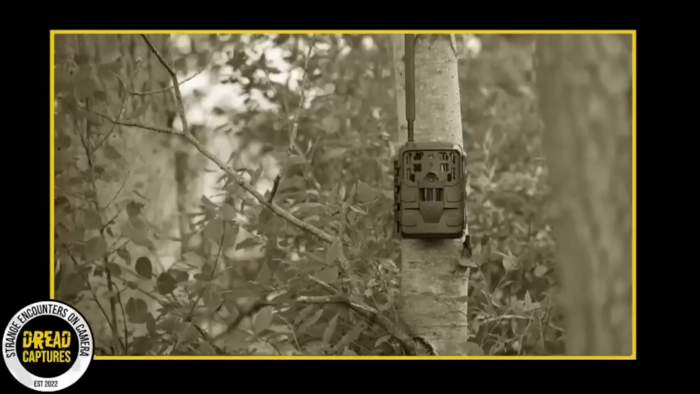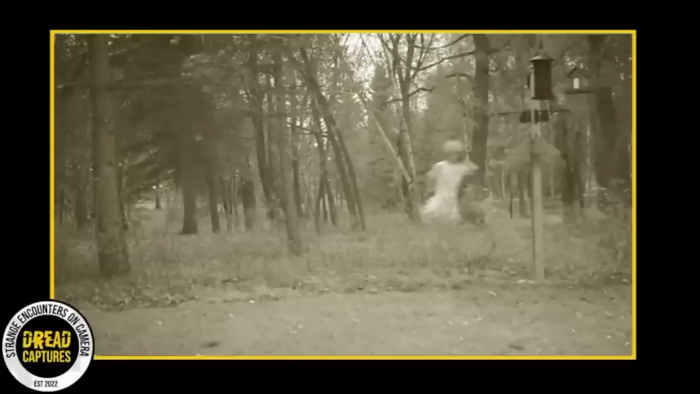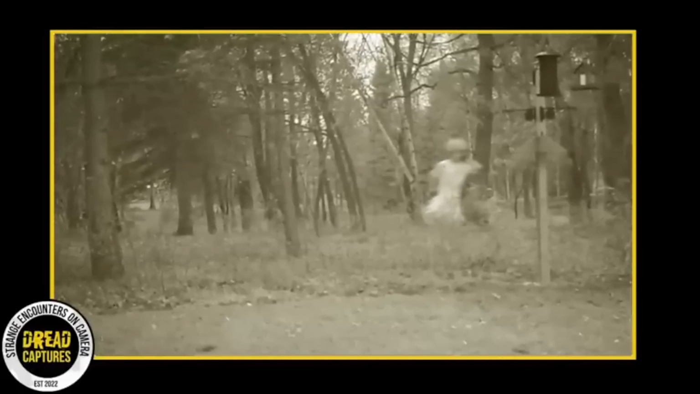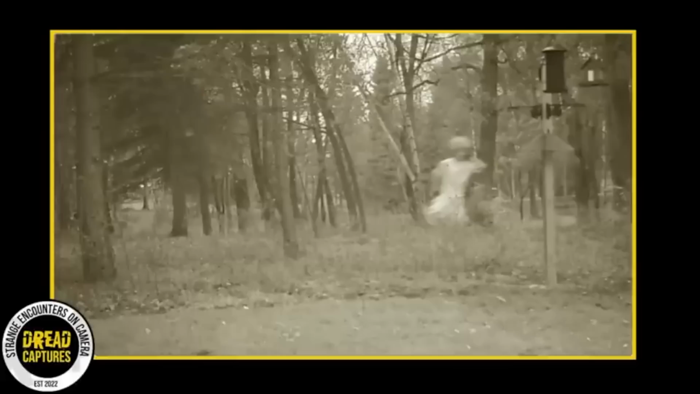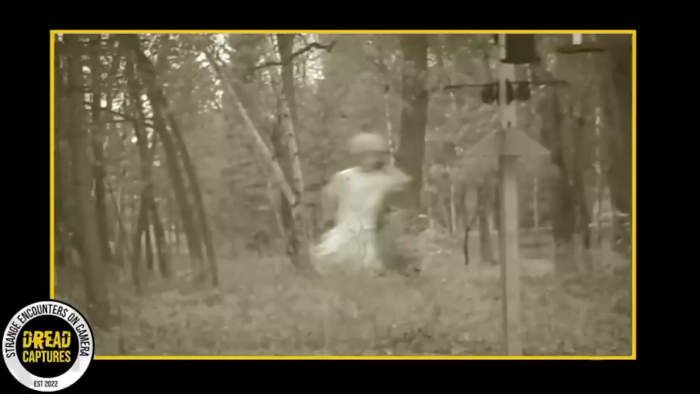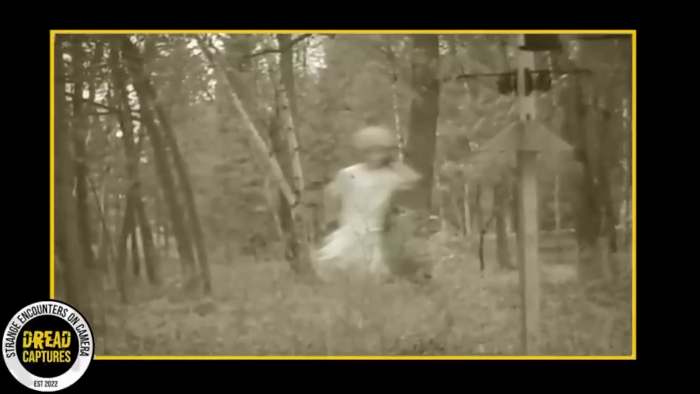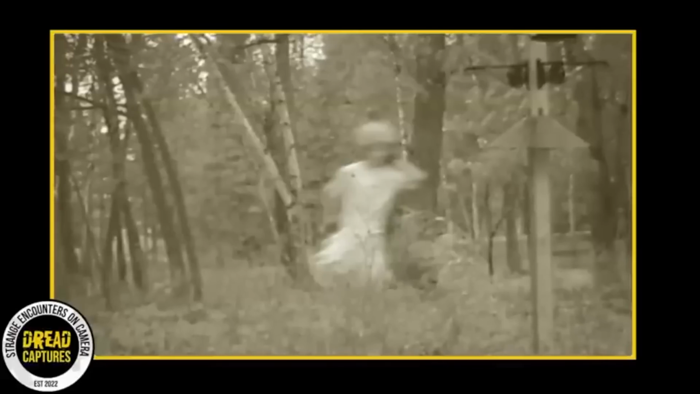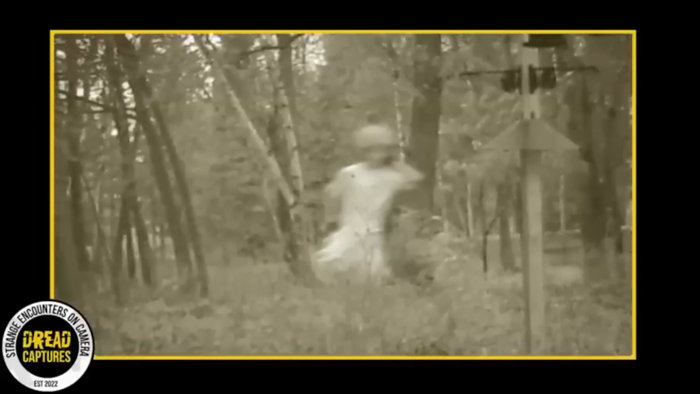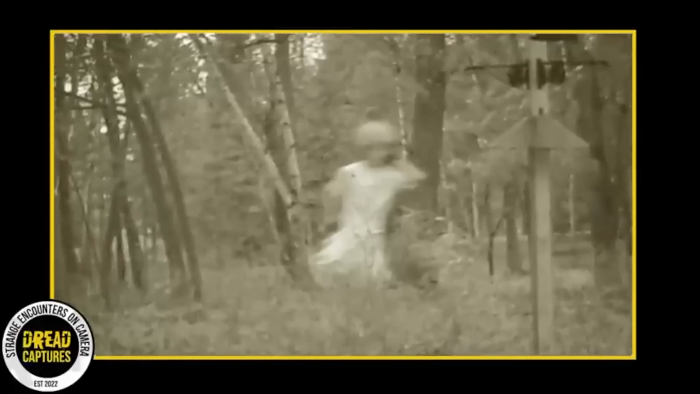A Reddit user posted a mysterious photo taken by their hunting trail camera. This black and white snapshot, taken on July 31st, 2020, showcases the perimeter of their backyard fading into a more densely wooded area. What makes this photo particularly intriguing is the unexpected appearance of an entity resembling the upper body of a young woman. She seems to be donning a hat and dress, adding an extra layer of eeriness to the image.